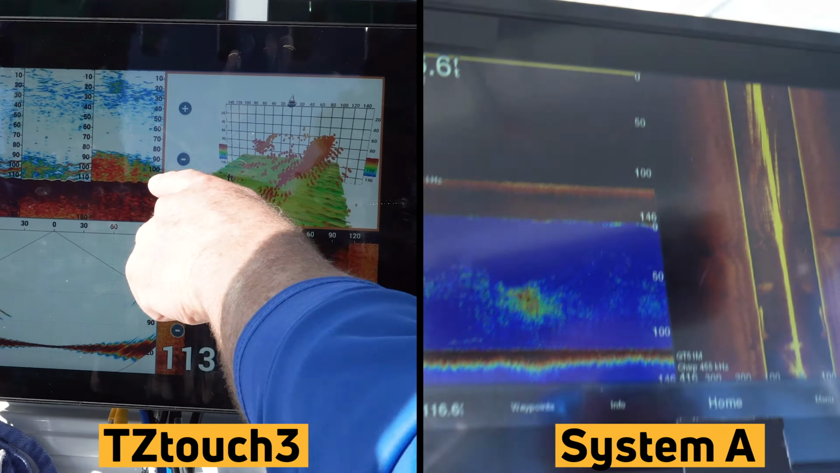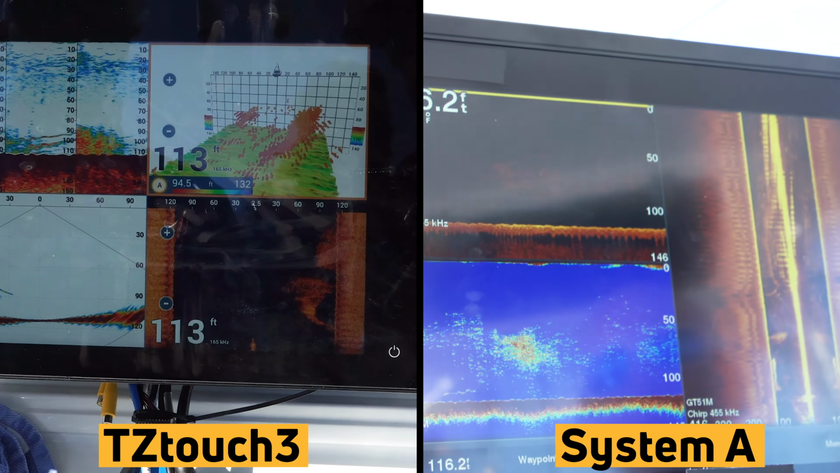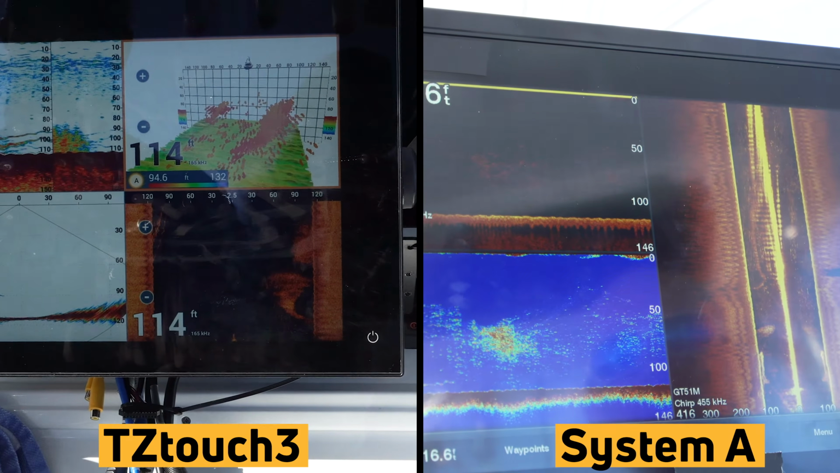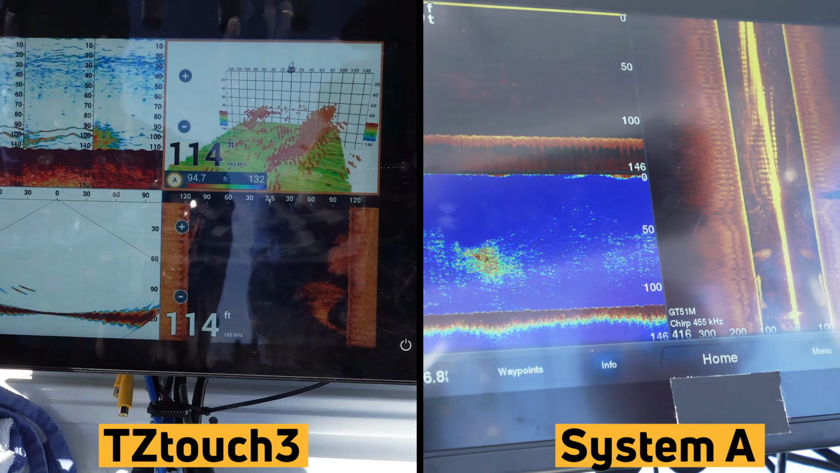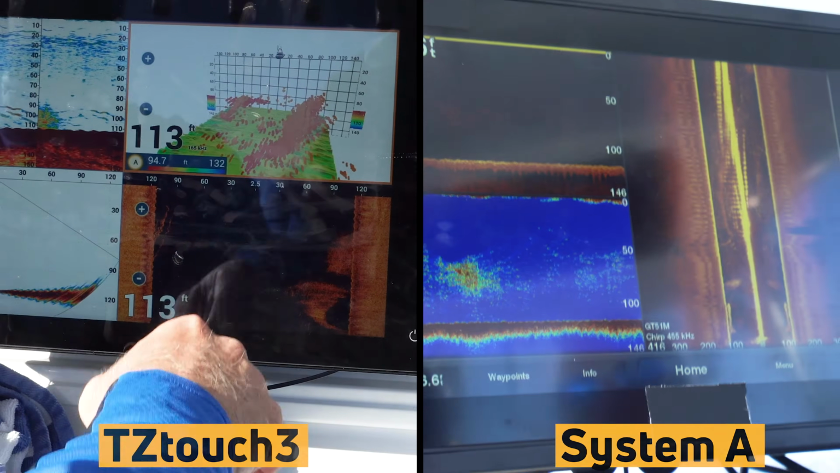I think we were marking a lot better with the lower one, definitely on detail when it comes to the actual structure itself, the ship. Right. But yeah, we're marking heavy down there. A lot of activity going on.